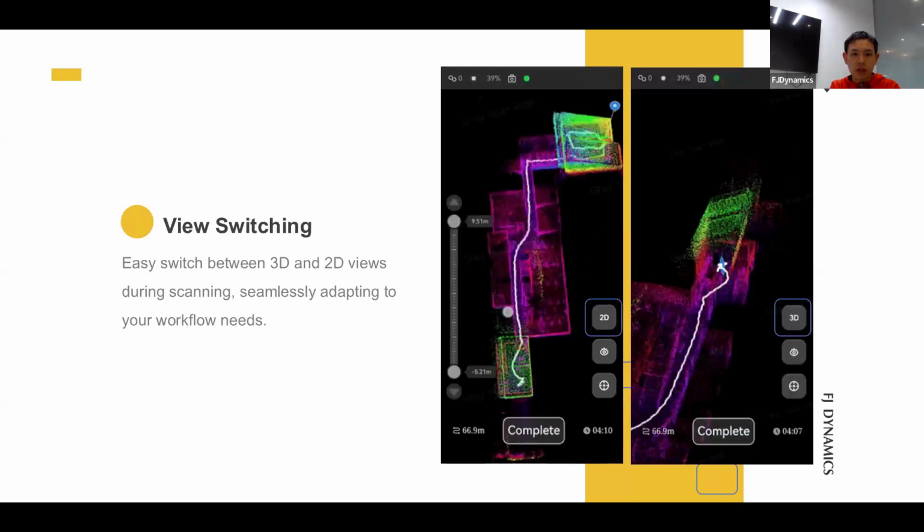And the other one is view switching. This is very easy with a button. You can switch between 3D and 2D views during the scanning, seamlessly adapting to your workflow needs. For example, if you're scanning a house, if you want to know if there is any room left, you can just choose 2D mode. If there is a blind zone, this might be somewhere you forgot to scan. And if you want to know how high this room is to have an approximate calculation, you can choose to use the 3D mode, 3D view.